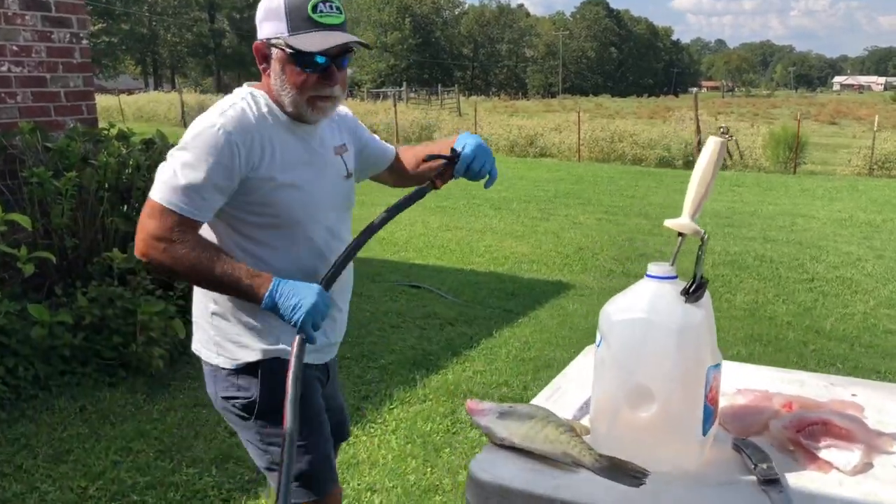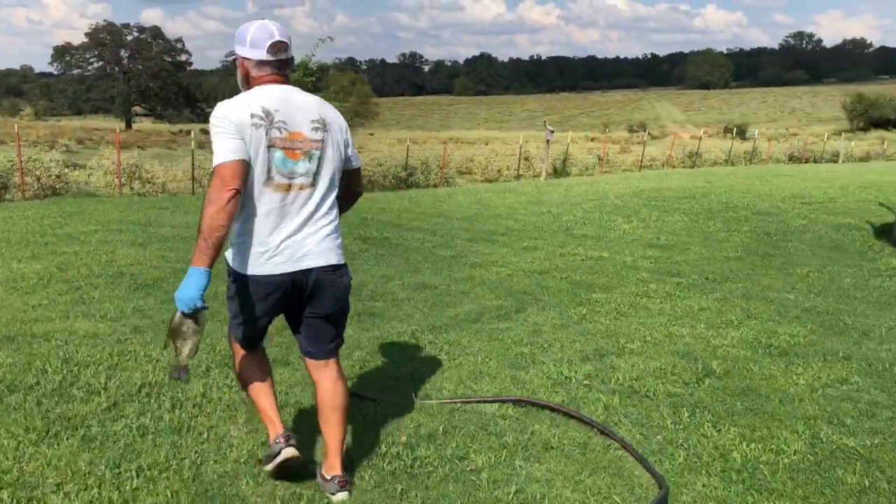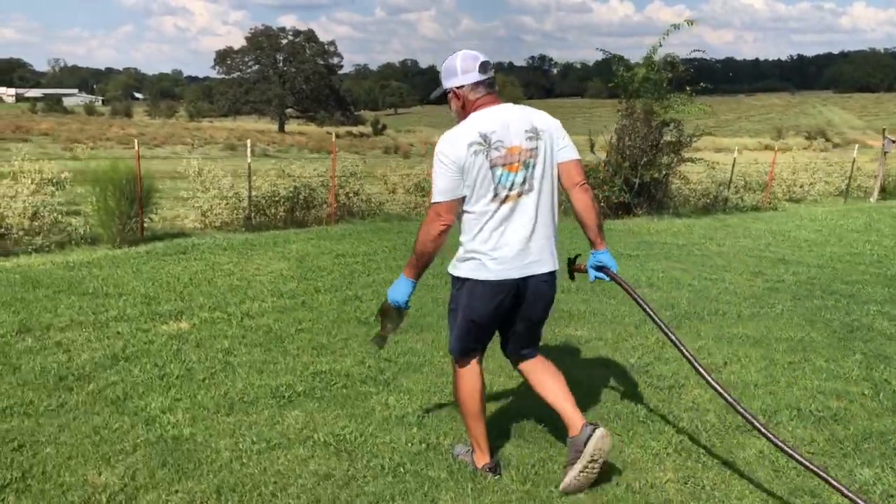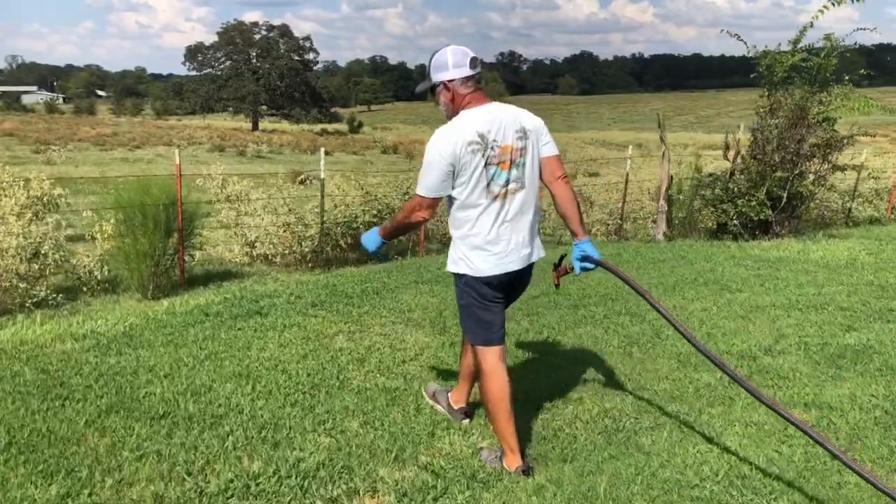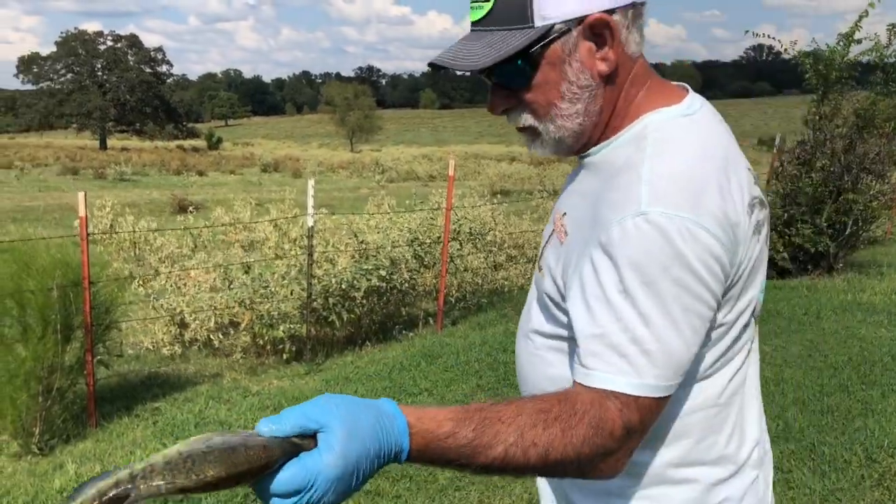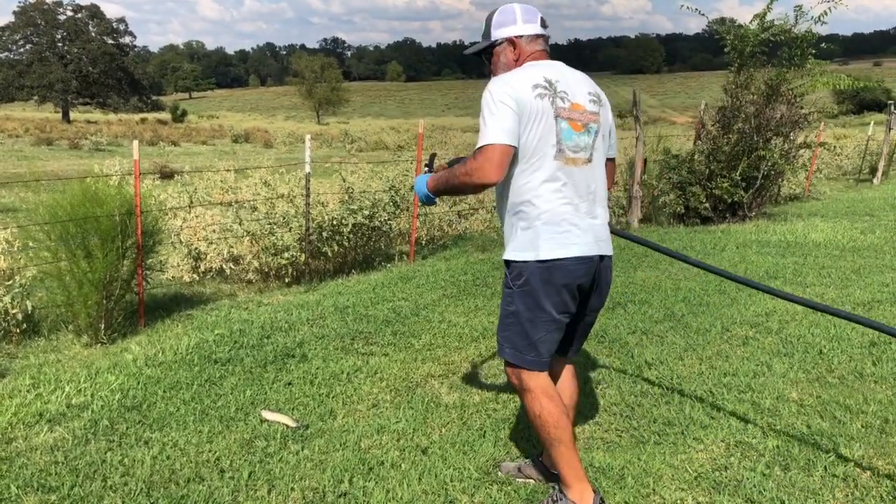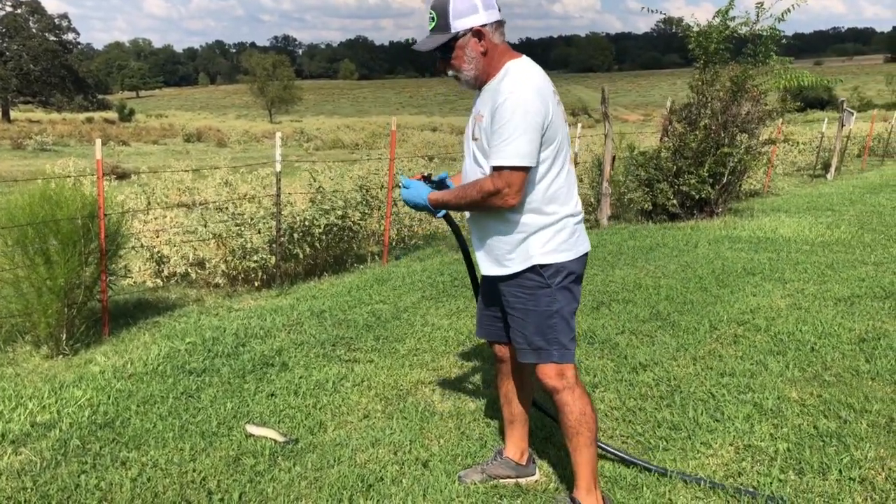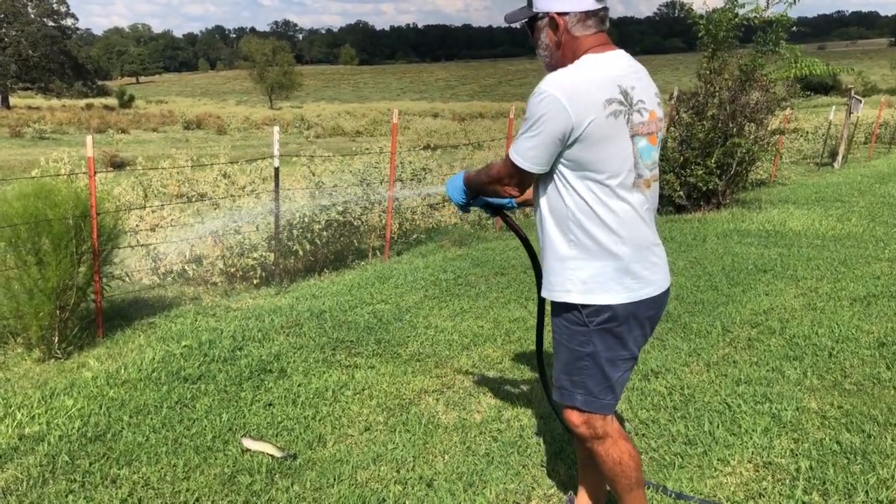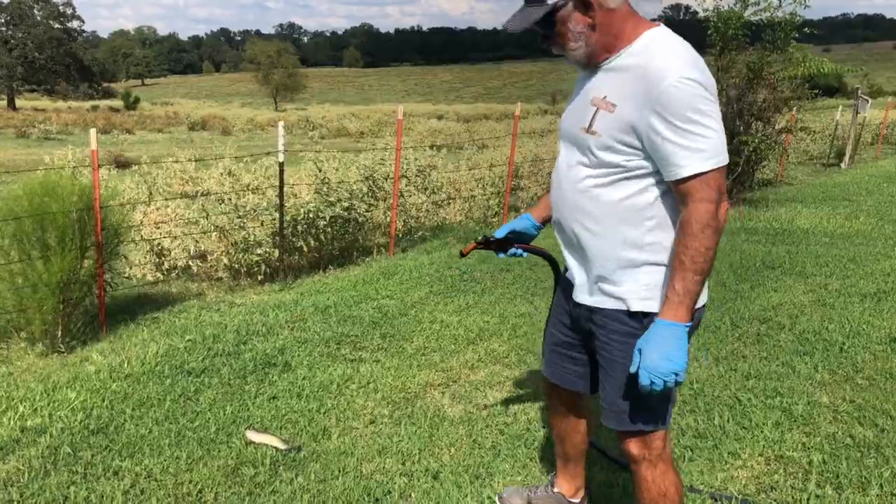Walk with me out the yard out here. Okay. Gotta go over here. Miss Pam don't like scales in her yard. Take these fish and just lay them on the ground, scales pointing away from you, the head pointing away from you, and just get your water hose, regular old spray. Got it on stream. I'm going to start at the tail.